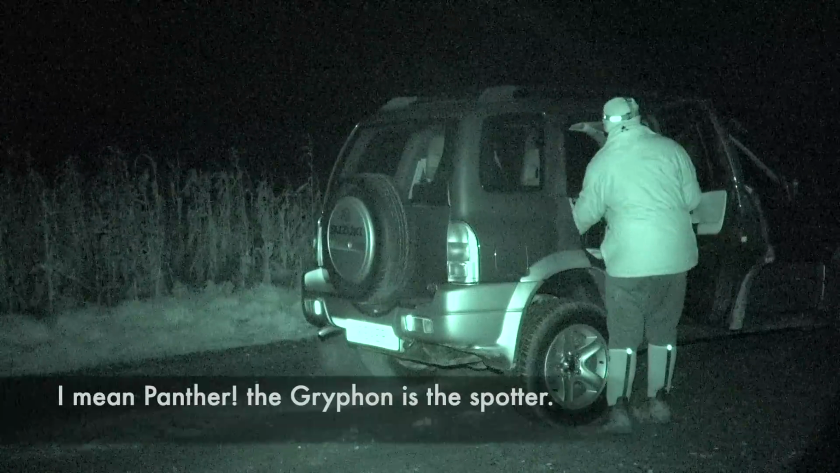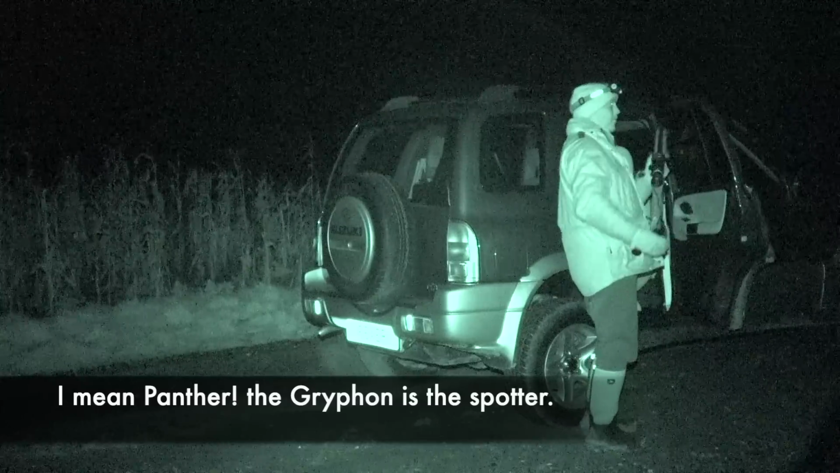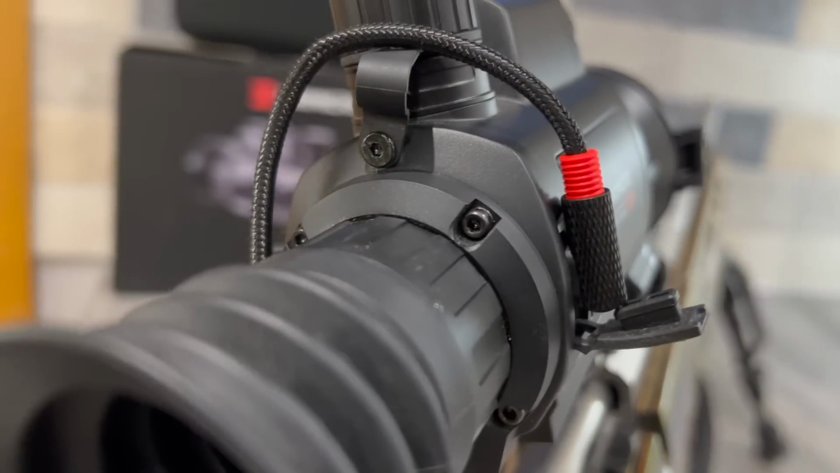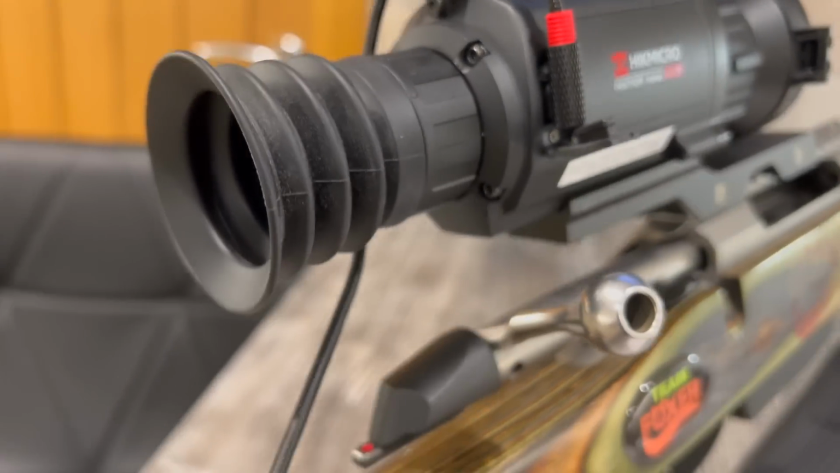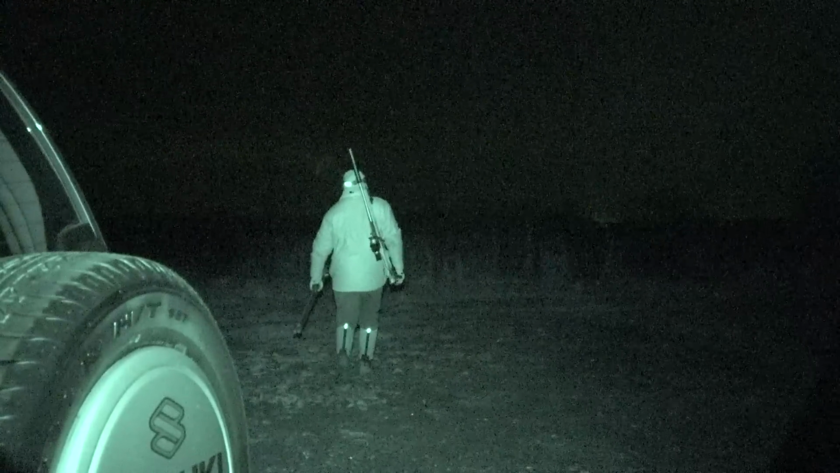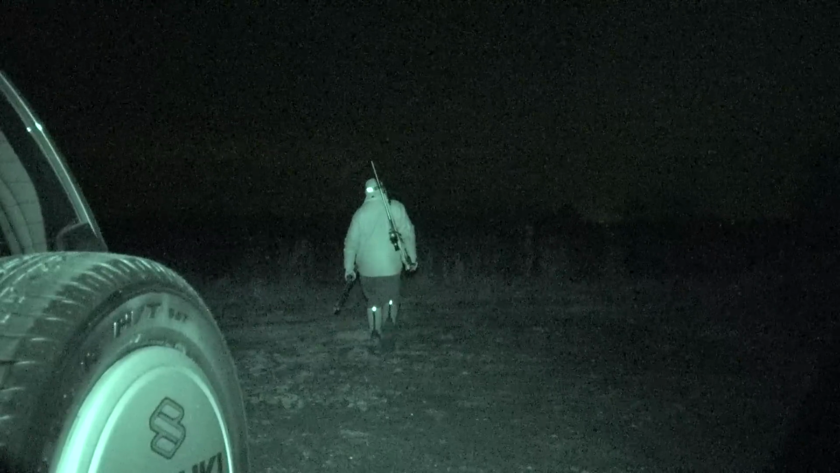Although the Griffin has a slightly better battery system than the Thunder, I'm still here using my external power bank. I have though upgraded to a shorter USB-C cable, a right-angled one from the Team Fox or Amazon shop, and that then plugs into my power bank, allowing me a good 10 hours worth of use without the need to change battery.